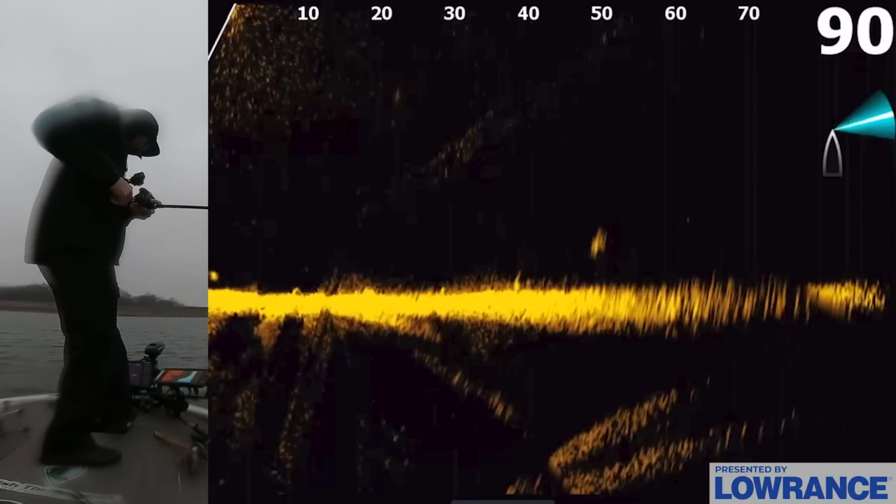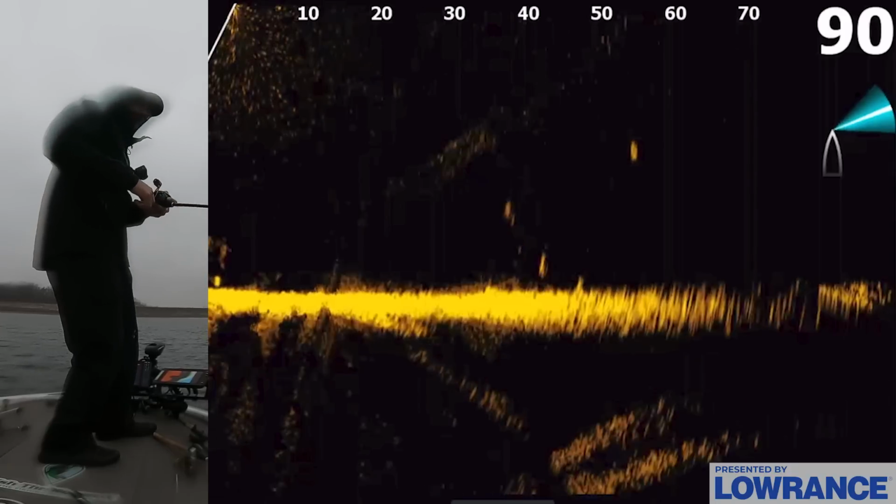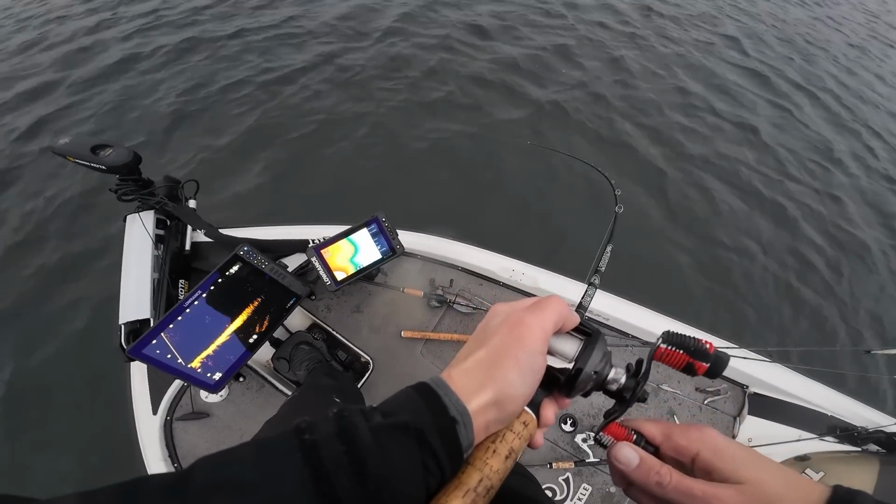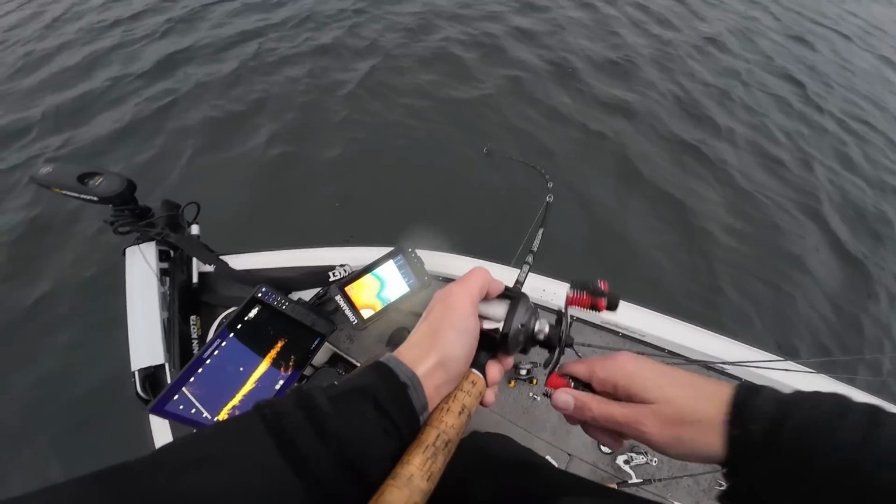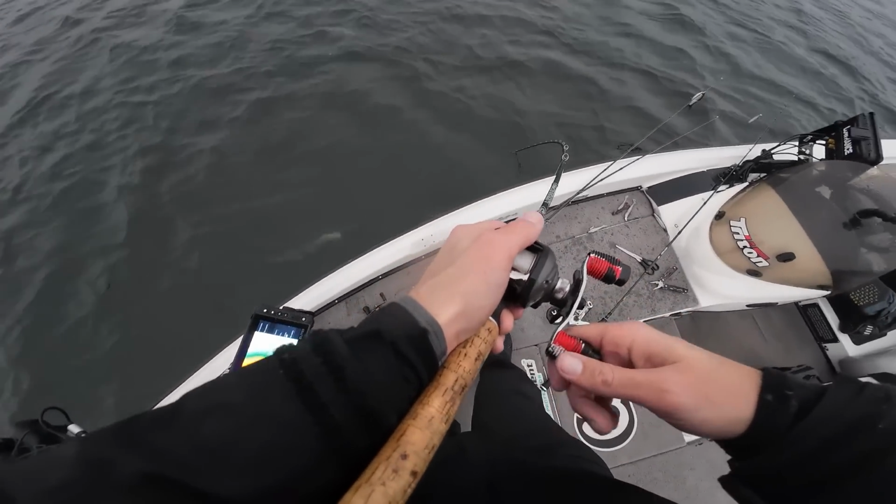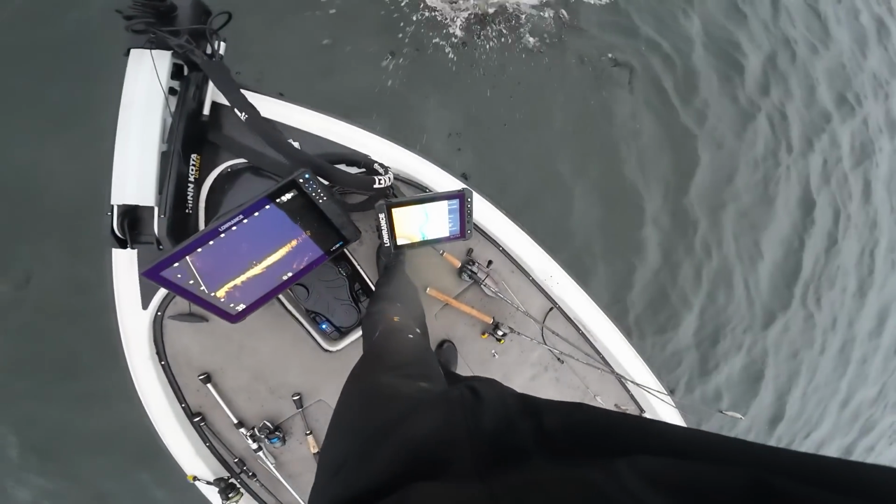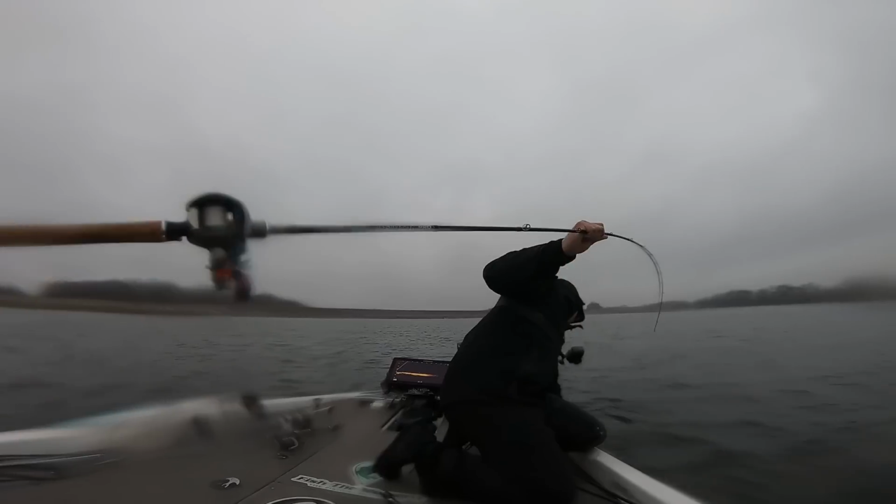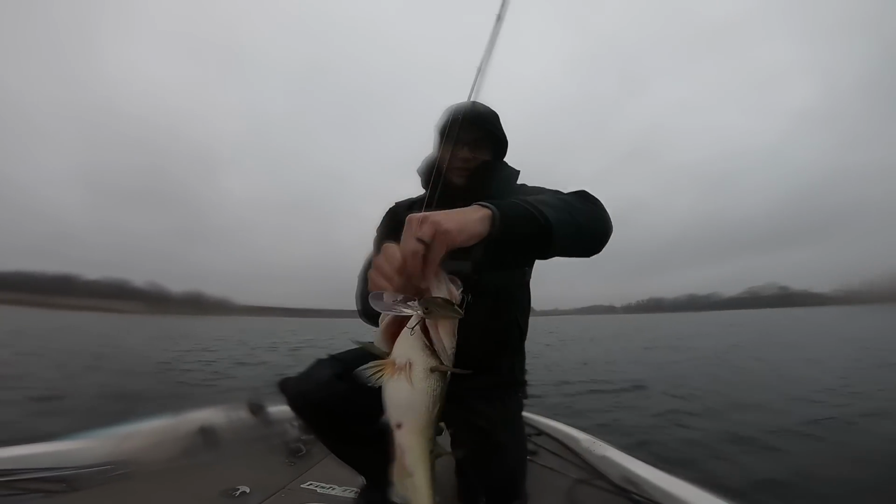Got him. Oh my goodness. Another good one, guys. Another real good one. Cranking this deal. They are all over it, guys. You can see them coming up off the bottom. Feels like a real good one, actually. Don't know how big it is, but feels big. Oh, real good one. Just another solid 4-pounder. Come on to this side, fish. Bring him back over here. Got him with another hook. Oh, there we go. Another nice fish.